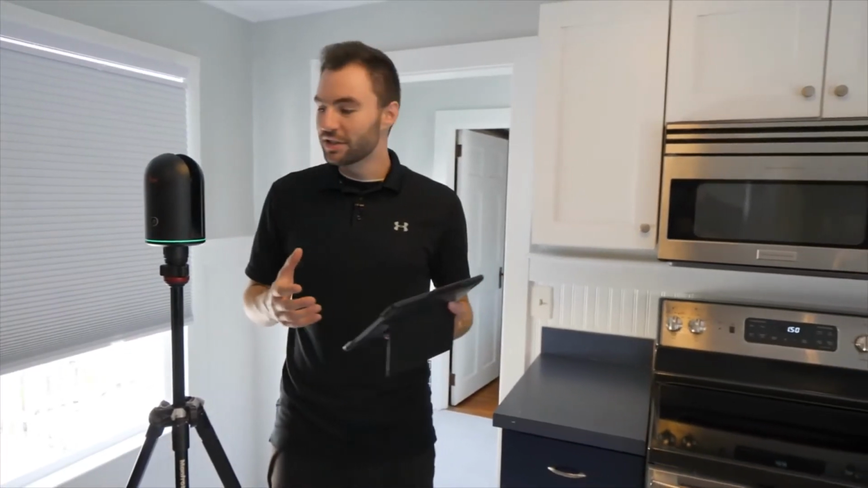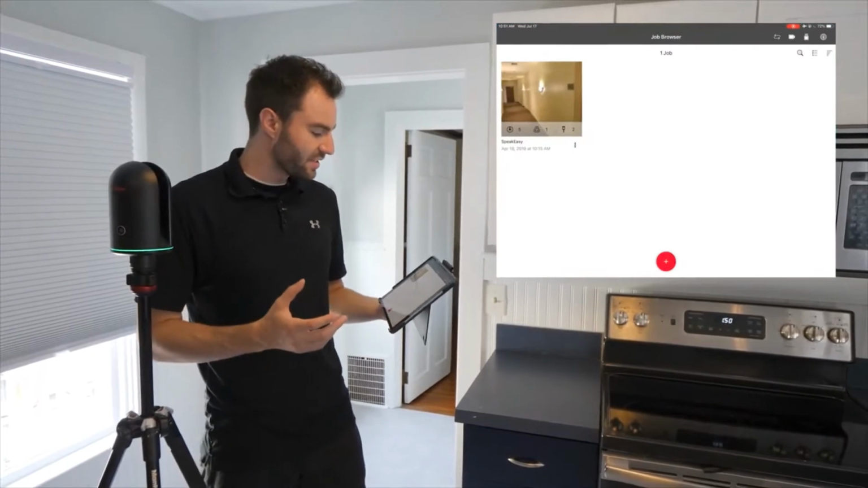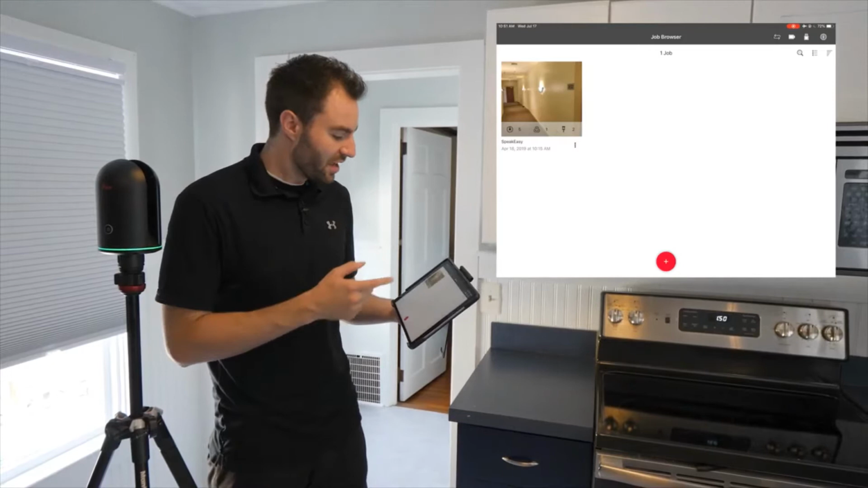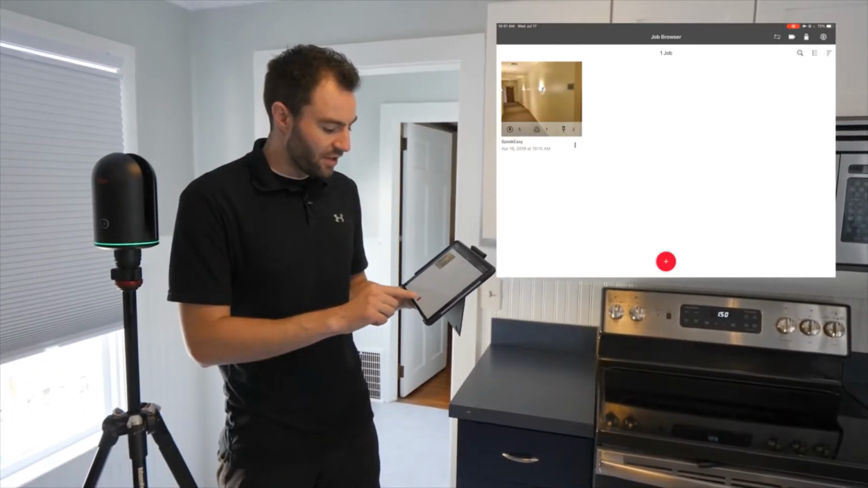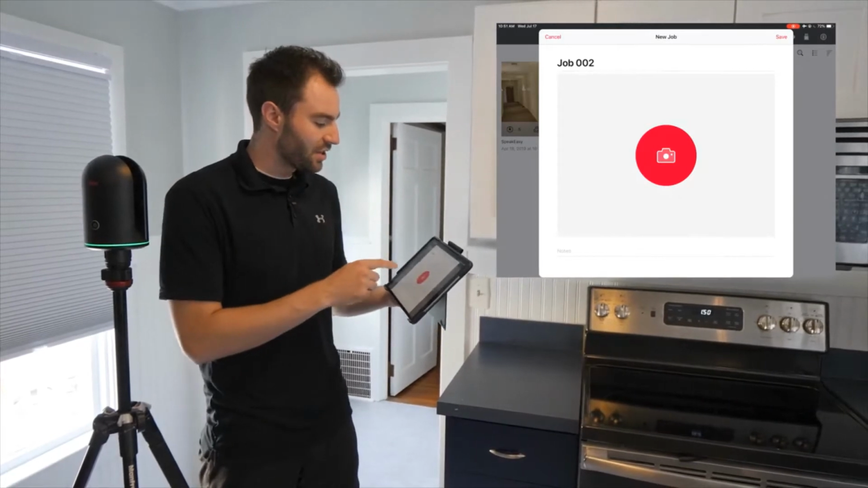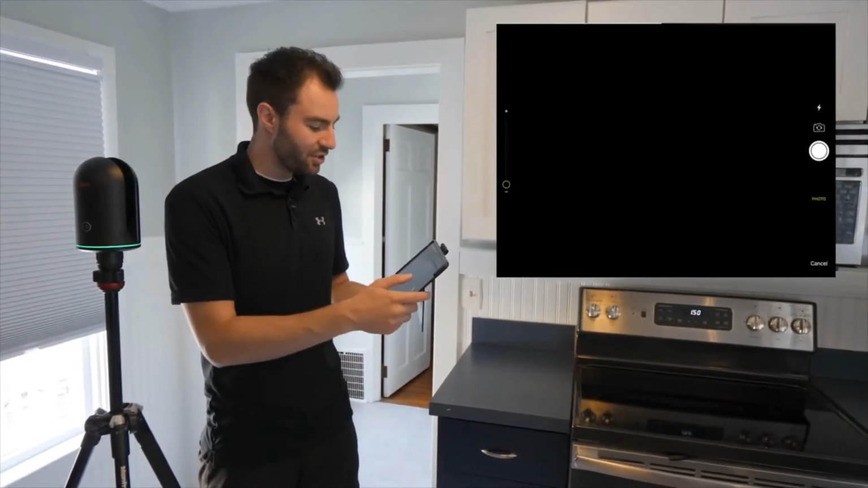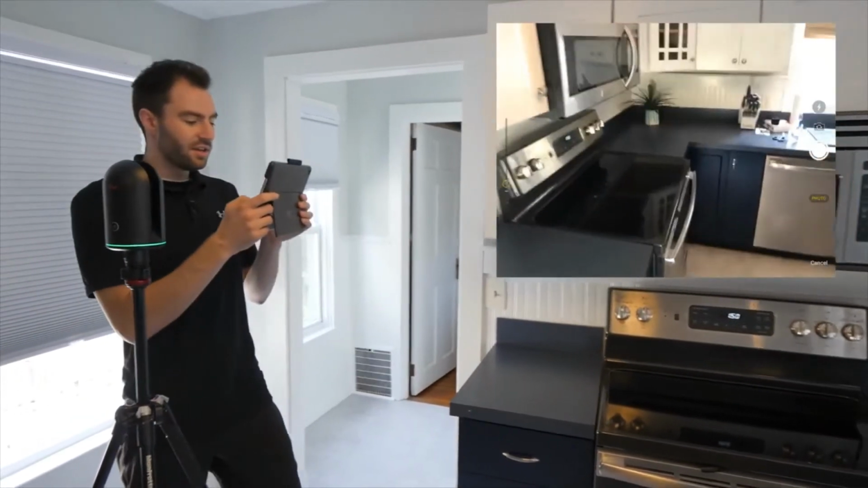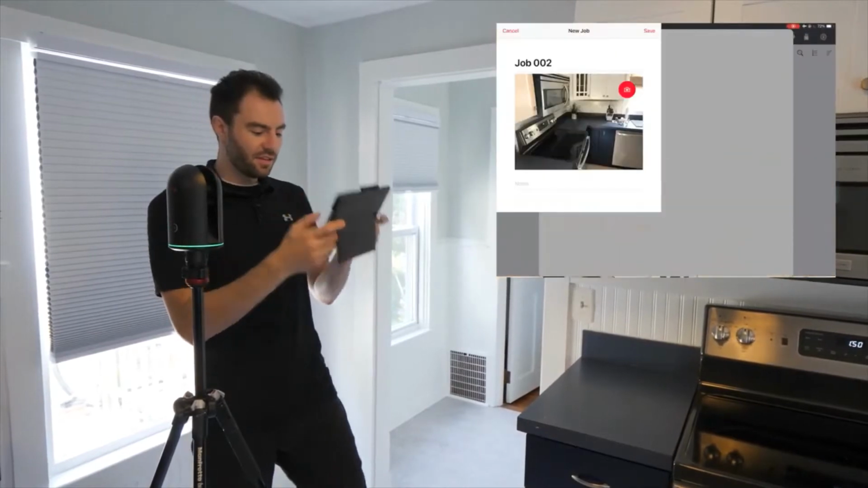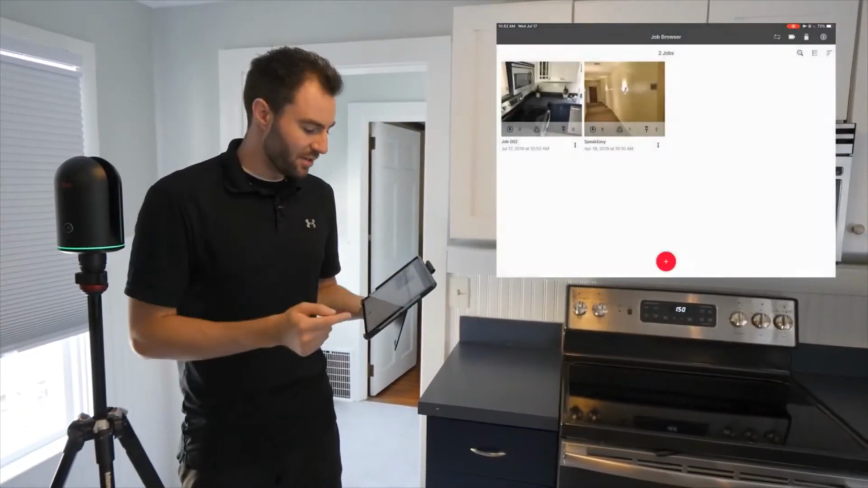So I'm already connected to the BLK 360's Wi-Fi, so I can go right into Field 360, and right off the bat you're going to see a thumbnail for each different project you have. I've only got one. But you can create a new one by pressing this little plus symbol at the bottom. You can name your job. I'm going to keep it job number 2. And then you can take a picture of your site just so you know what job you're using. So this picture will become the thumbnail for this project. I'm going to save that.